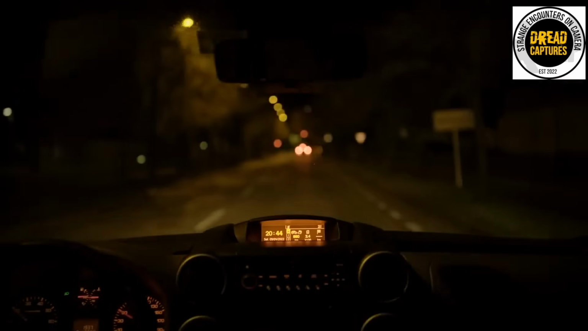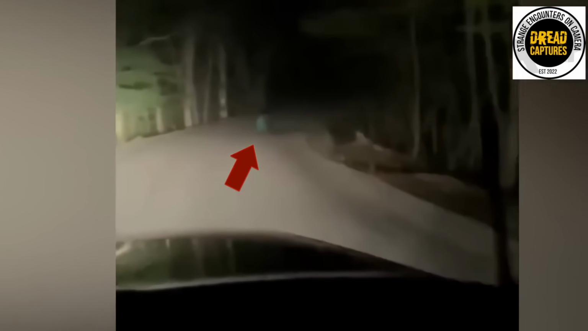Dead of the night on a forest road miles from anywhere. A group of friends driving home when their headlights catch something pretty ridiculous.